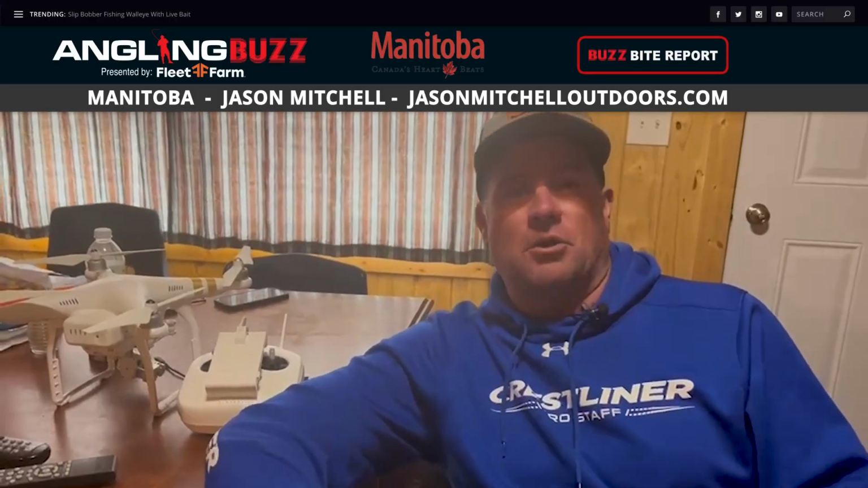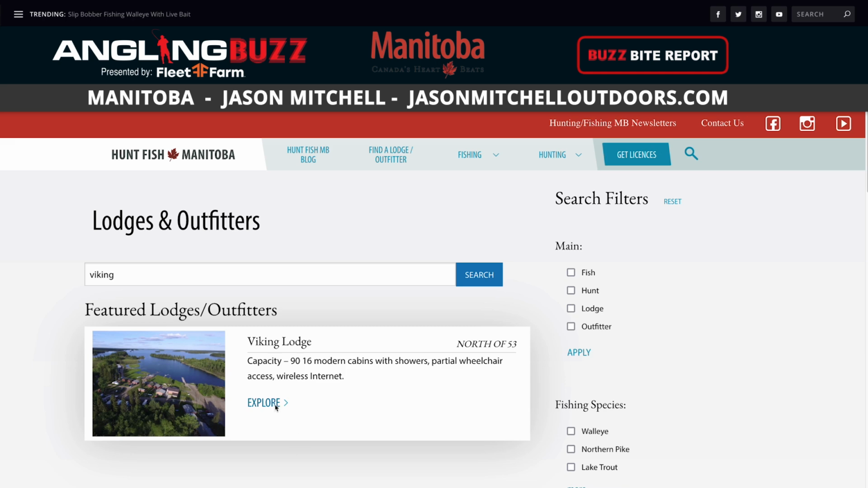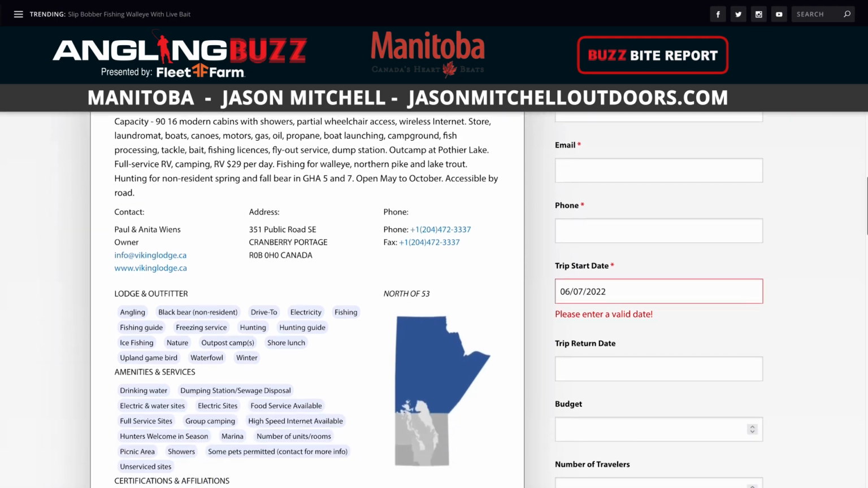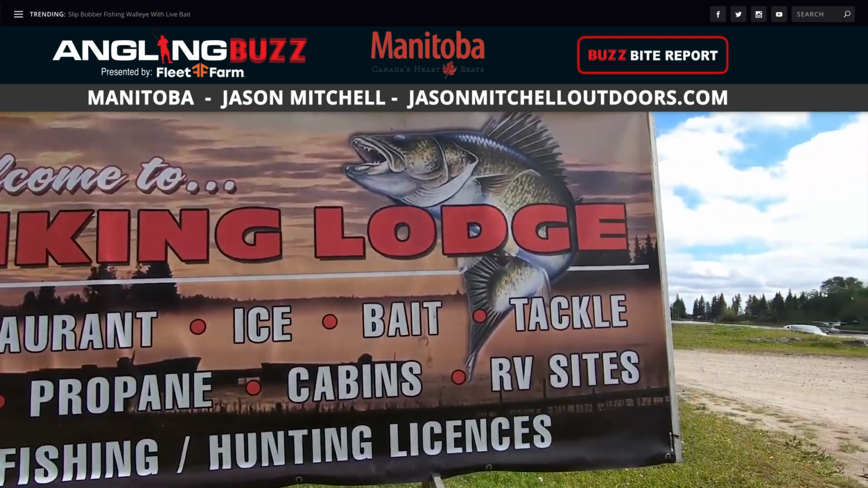We're up in northern Manitoba here this week. In fact, we're out of Viking Lodge here on the Cranberry Lake system here today. These walleyes are in post spawn. I mean, water temps are in the high 40s, low 50s. It's been cold up here. Despite that, fish are biting.